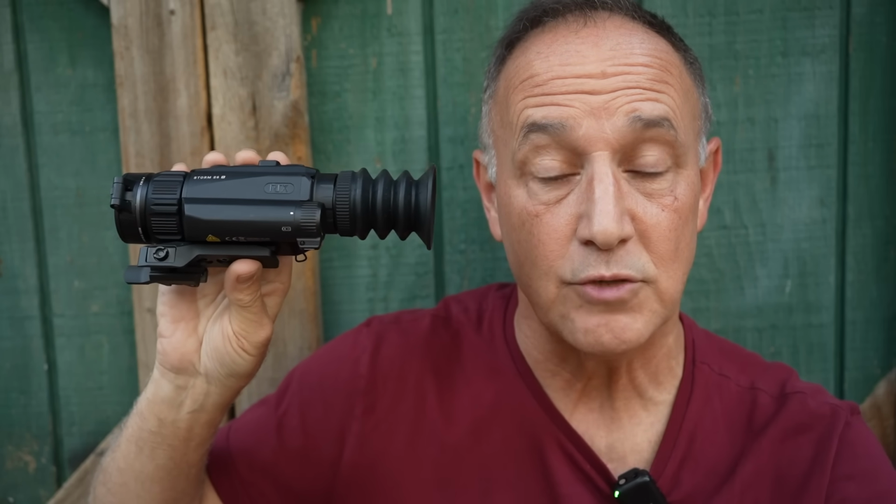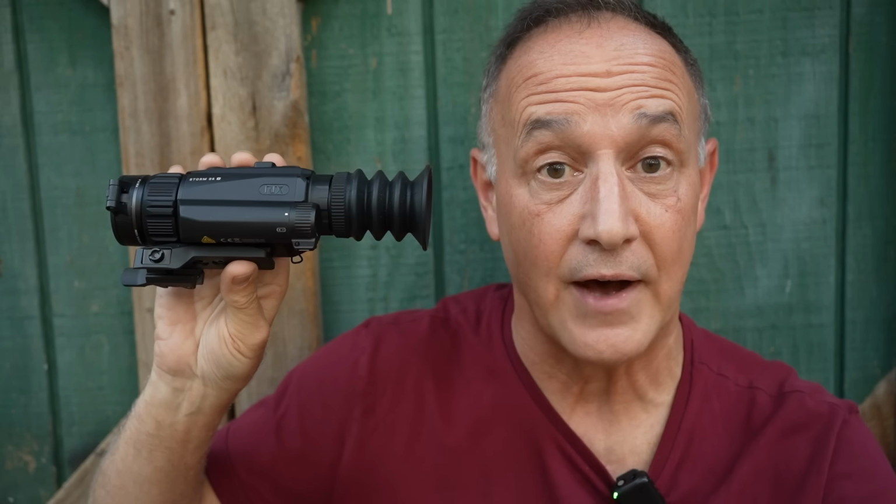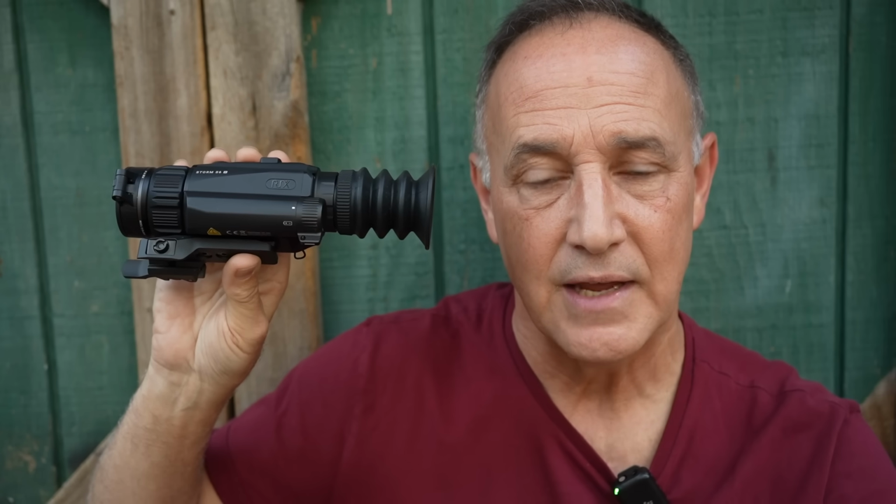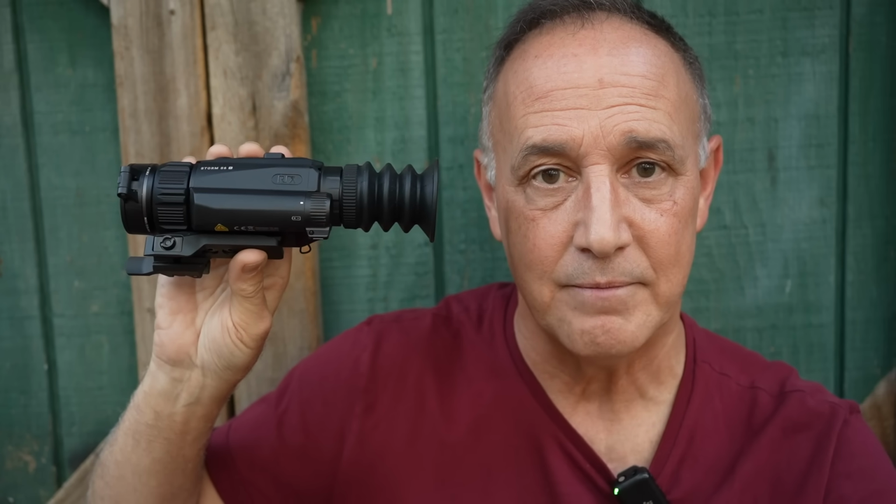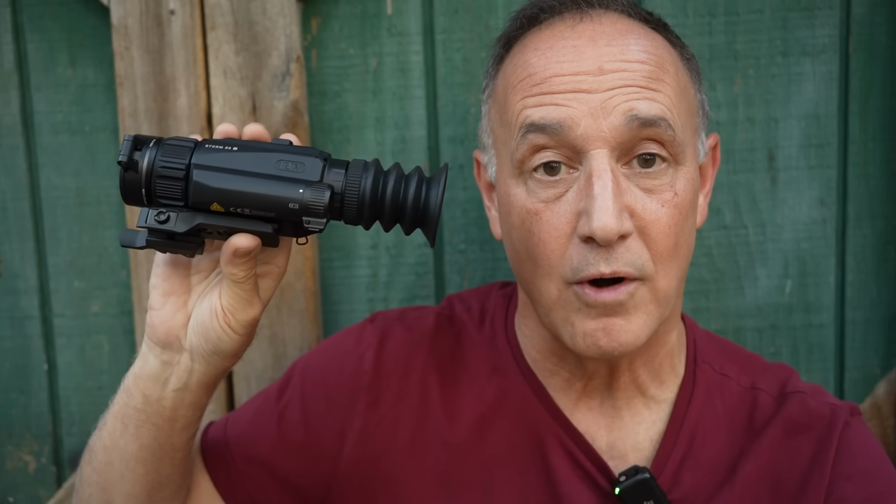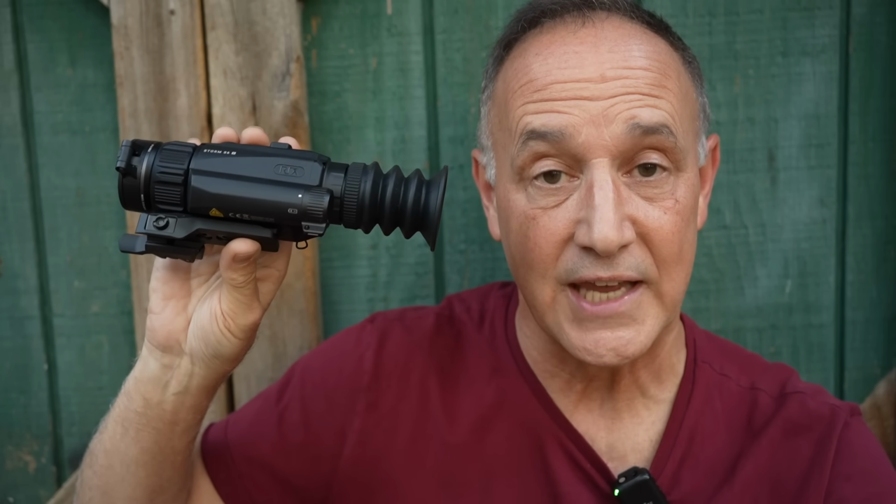Now, we have our night vision, which is great to be able to identify. But we have thermal to be able to pick up heat signatures, and it's very difficult to hide from. It's a very compact scope, it's rugged, and it's very intuitive. So we're going to take a look at the Rix Storm S6R and check out a lot of the features.